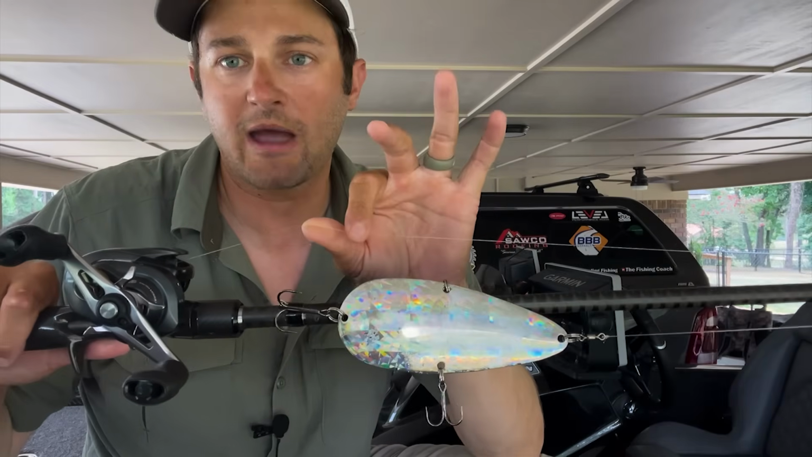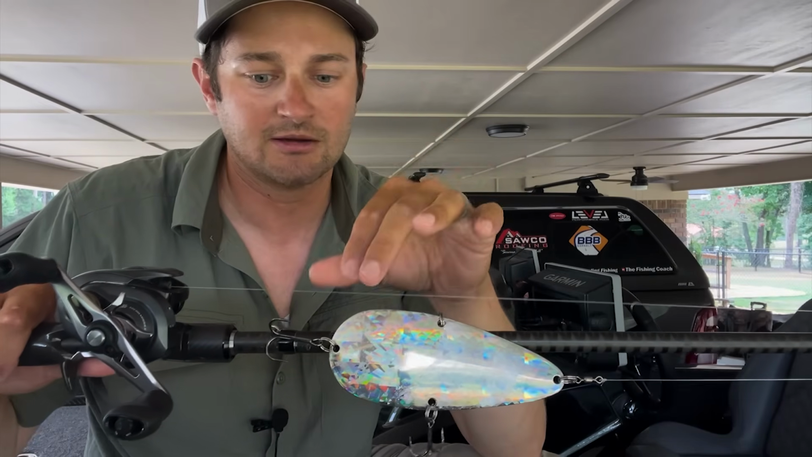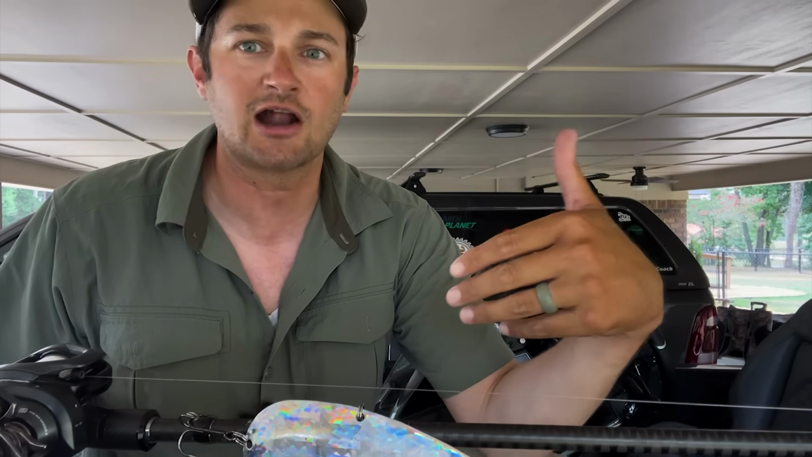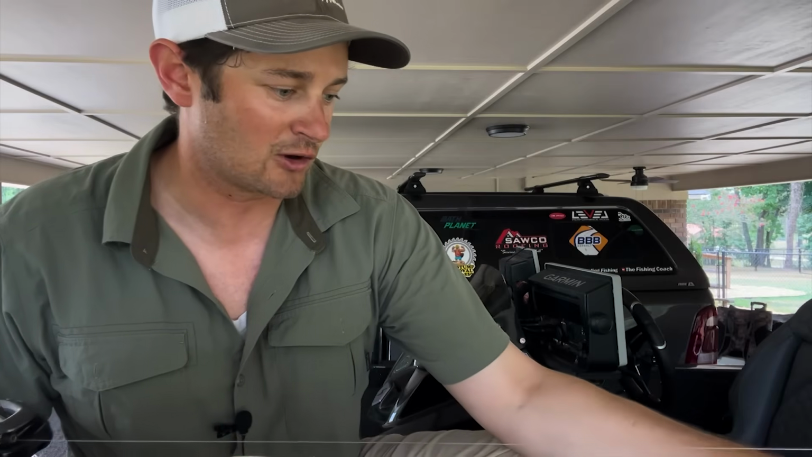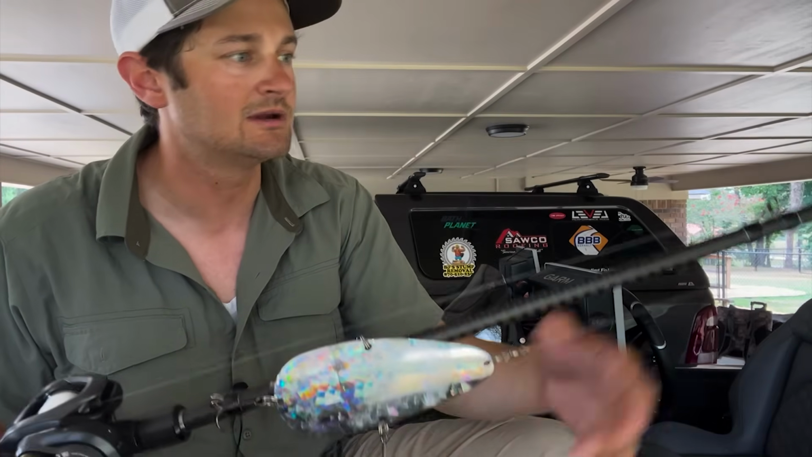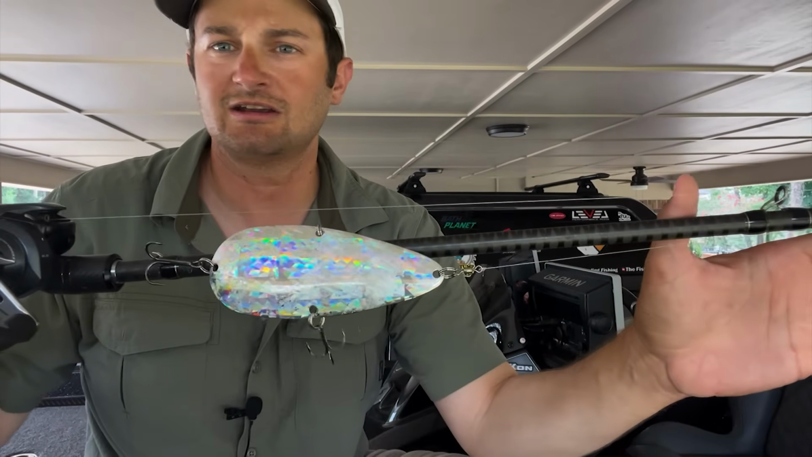I'm gonna go 20-pound fluorocarbon or 25, but I typically go 20, and I don't like the braid to fluoro. That's more knots, and you're jacking fish. I know it's like the spinning rod, you go braid to fluoro, but you're not jacking them, you're just letting them eat it and kind of set the hook on them. Dude, this is just a different game.